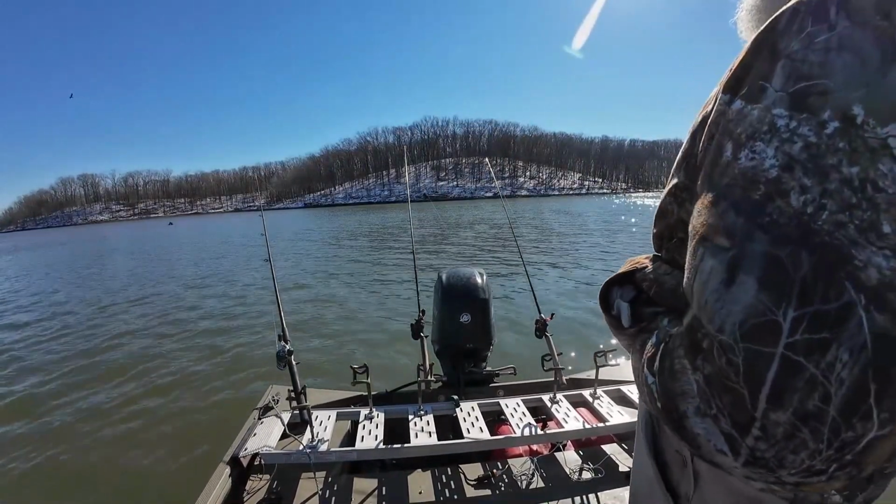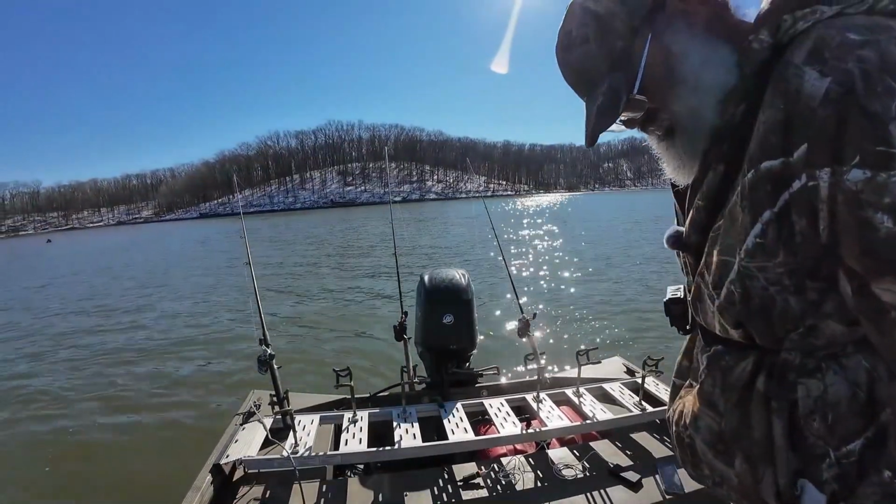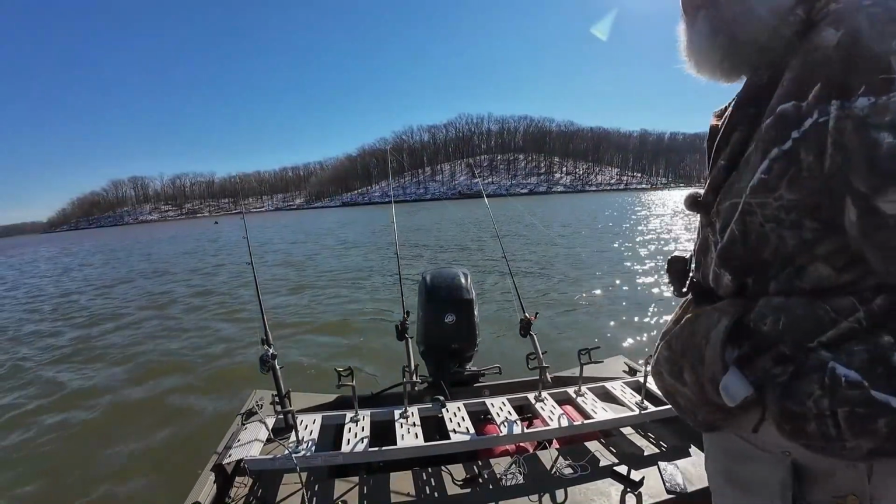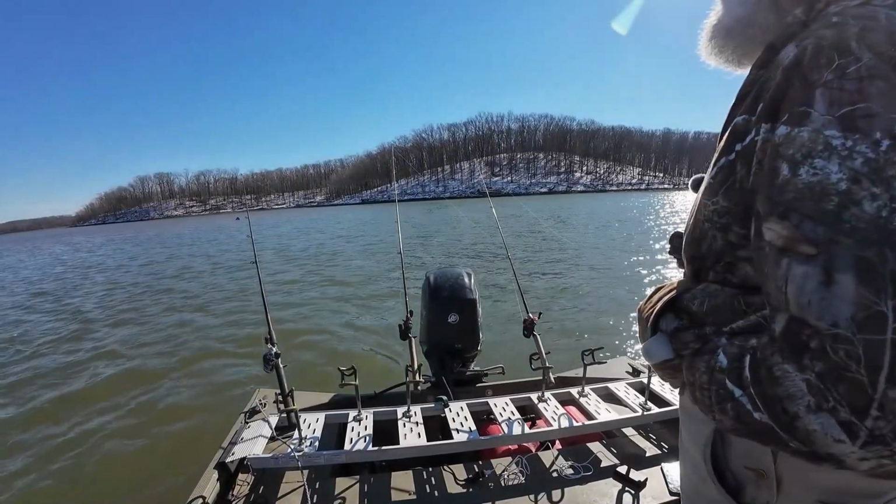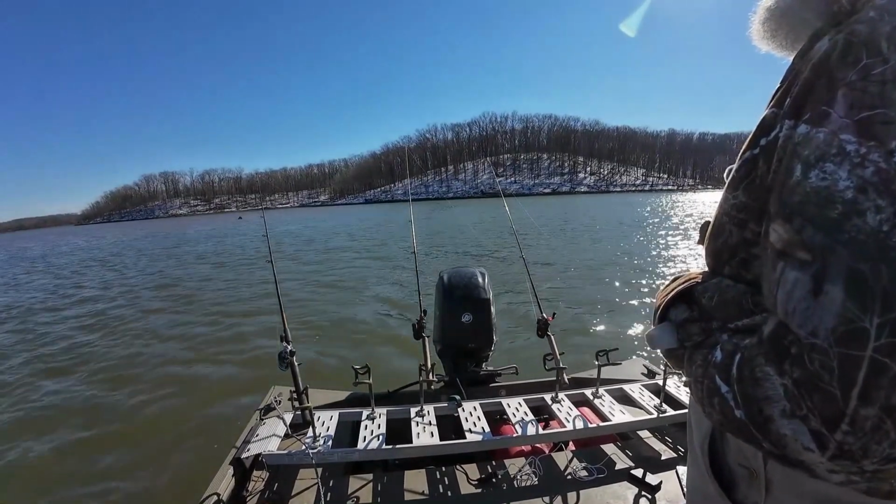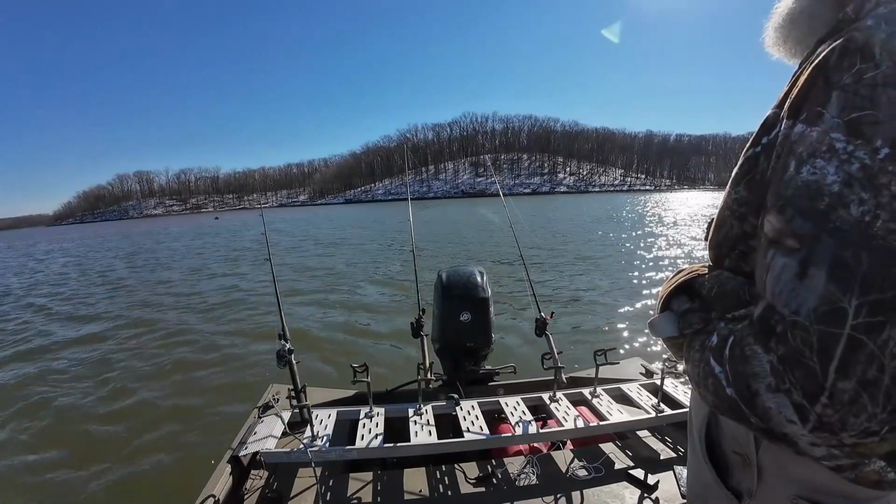The wind ain't as crazy here. I should have brought something with me to scoop this snow out now that it's thawing a little bit. There's not a lot of boat traffic on this lake this time of year, especially it's been so cold up here that not a lot of people fish. And so every time them fish hear a boat go through, they lock up for a little bit.